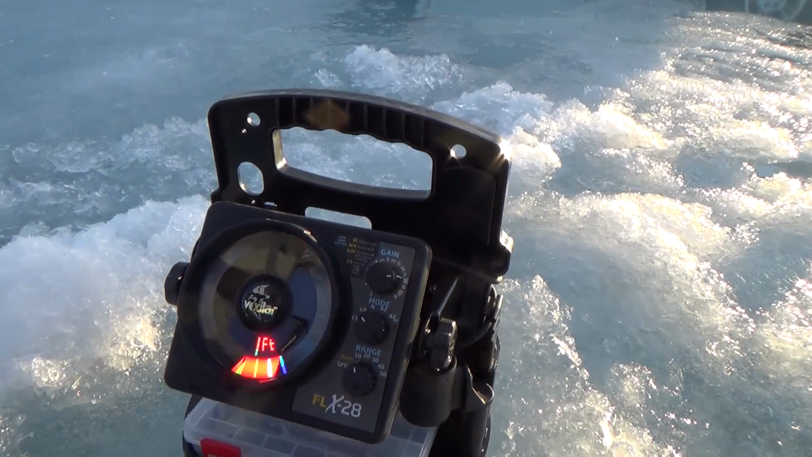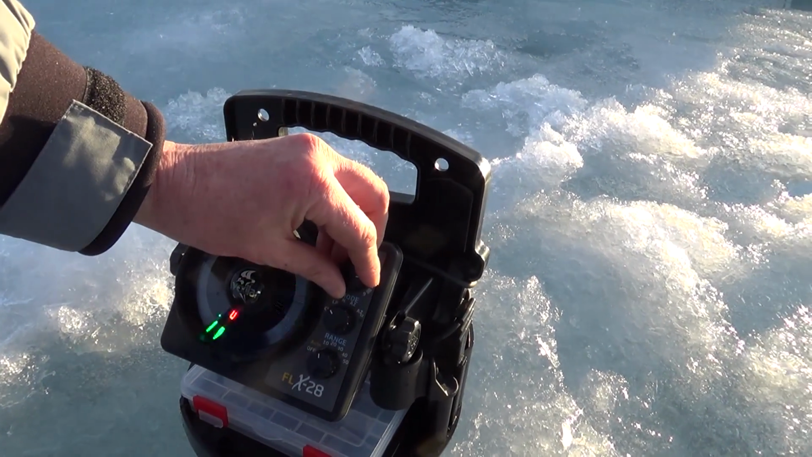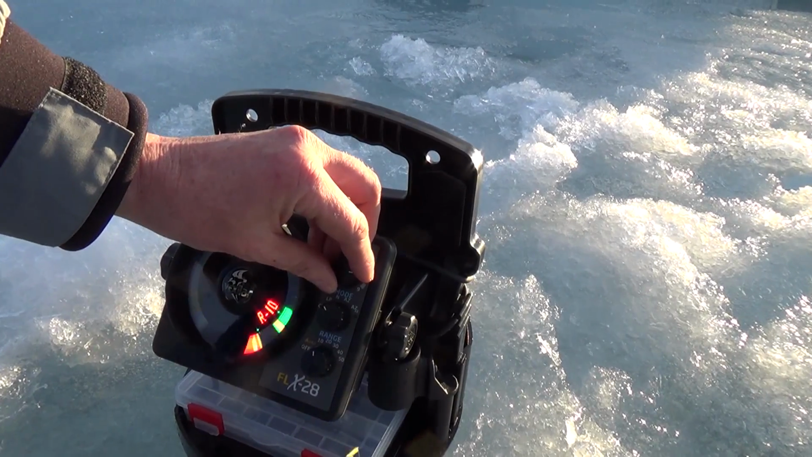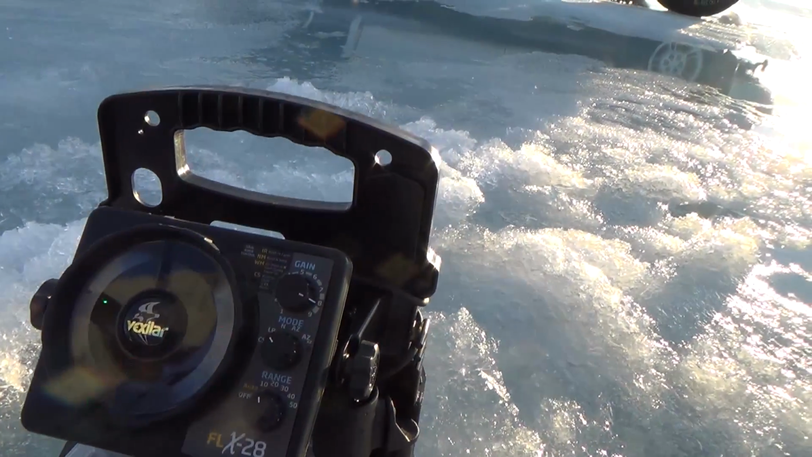Now, the thing with the low power mode is you're going to want to adjust your gain pretty high because your power is cut down. And you can see I've dropped my jig down. There's actually a fish coming up to it.